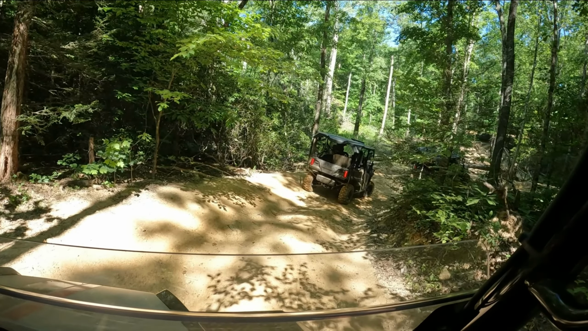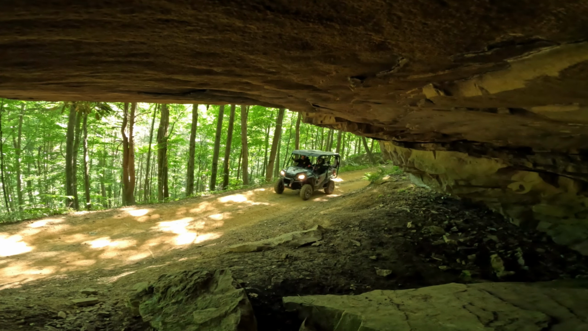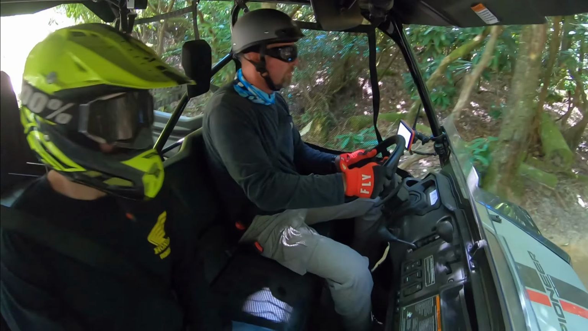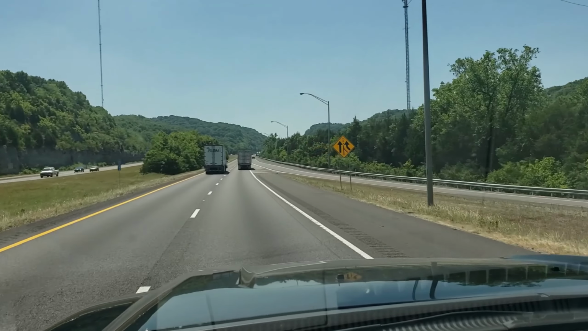I don't think anyone's going over that. Looks like we got some ruts. Starting to get into the mountains, and we still got 3 hours to go yet.